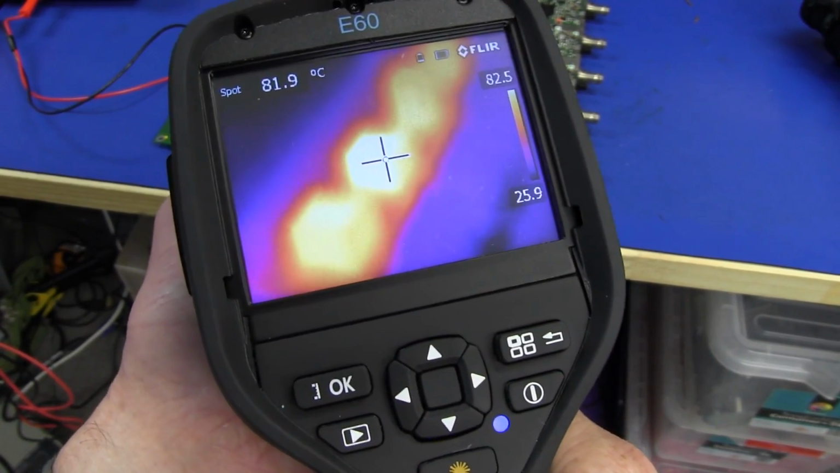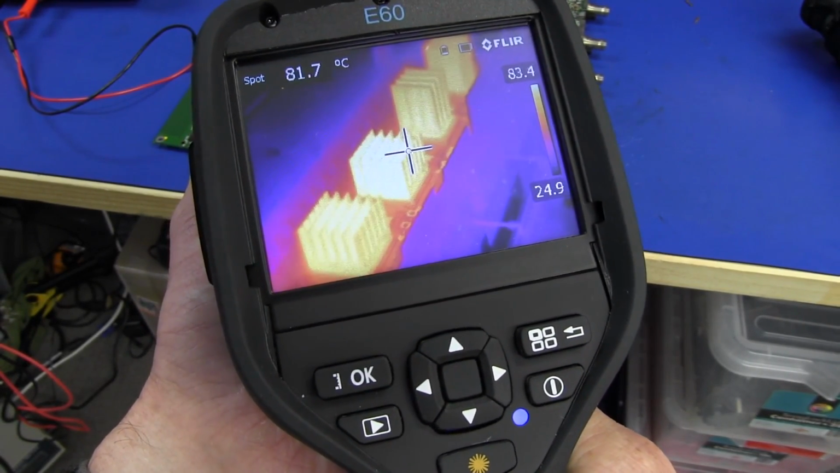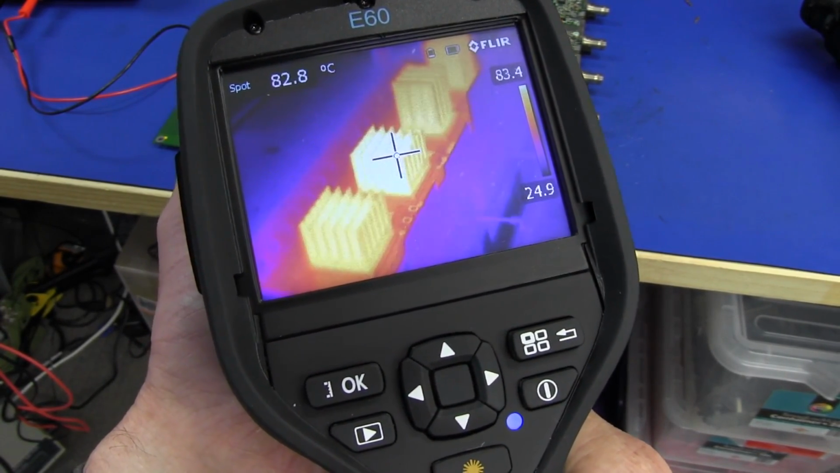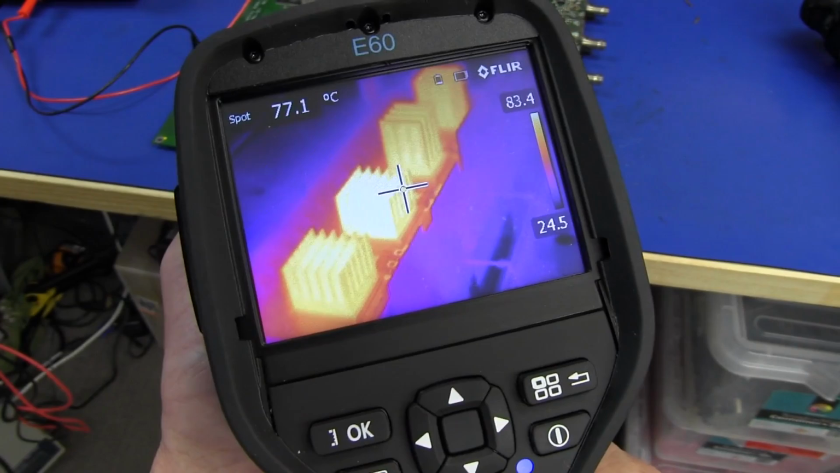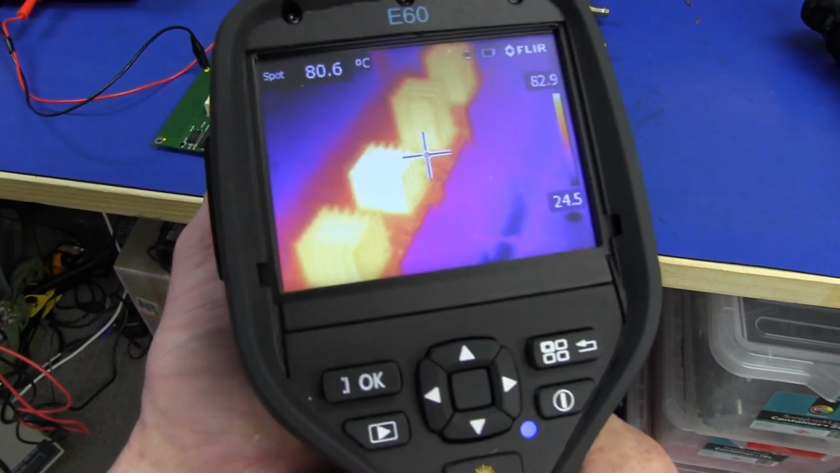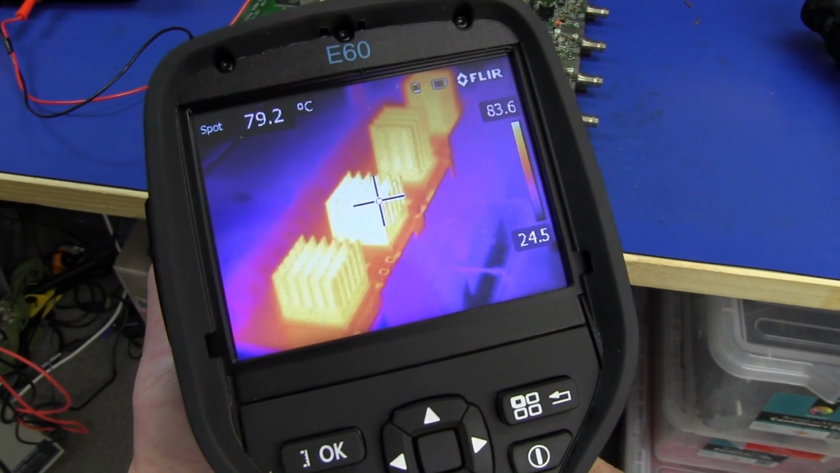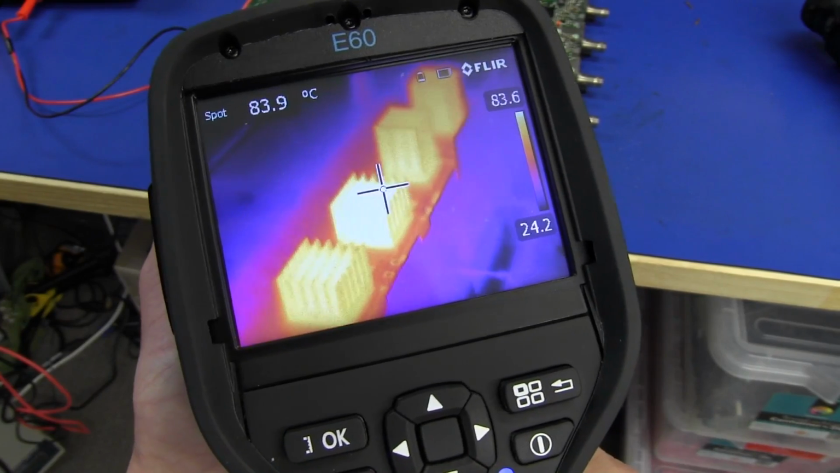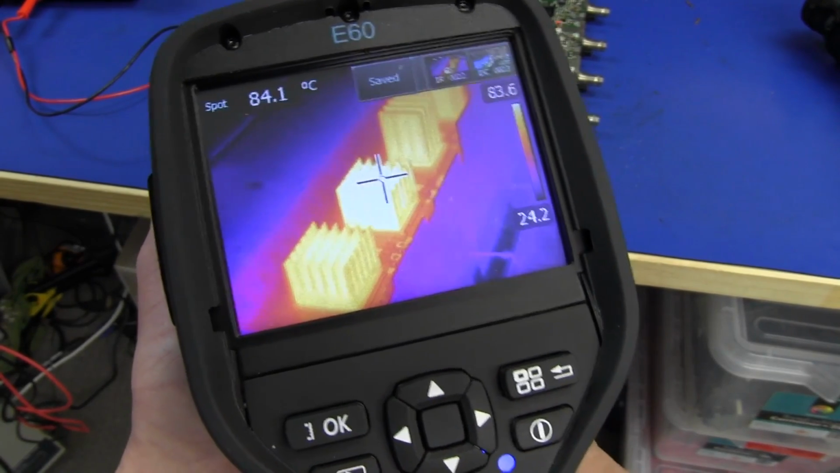This Flir camera has various different modes, of course, which we need to investigate and look at. I don't know if that says anything about my original prediction in the first video, that that second device seemed to have a slightly lower resistance than all the others. So maybe it's no surprise that it's getting hot, but check out the resolution on this thing. It really is very, very good, and I can take screen captures of that and all that sort of jazz.